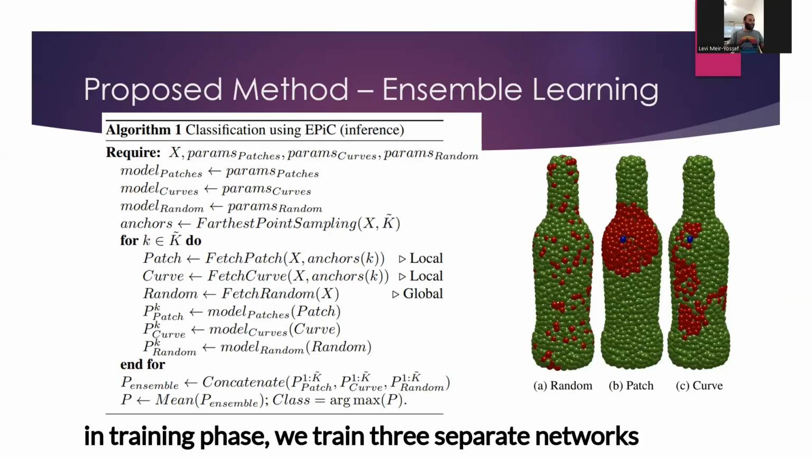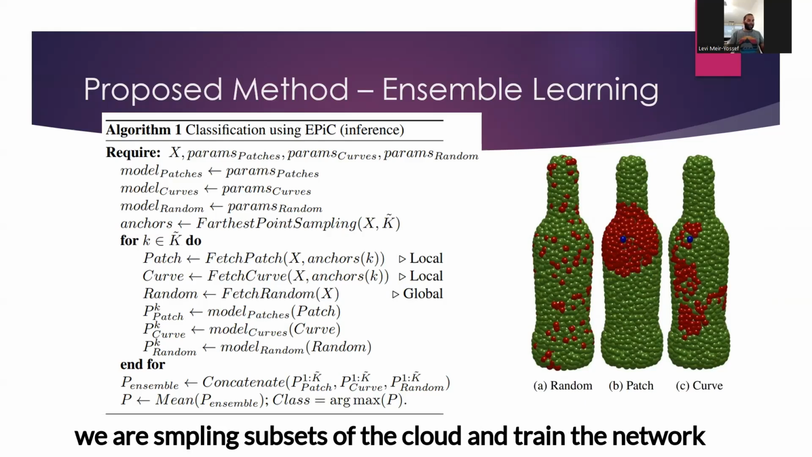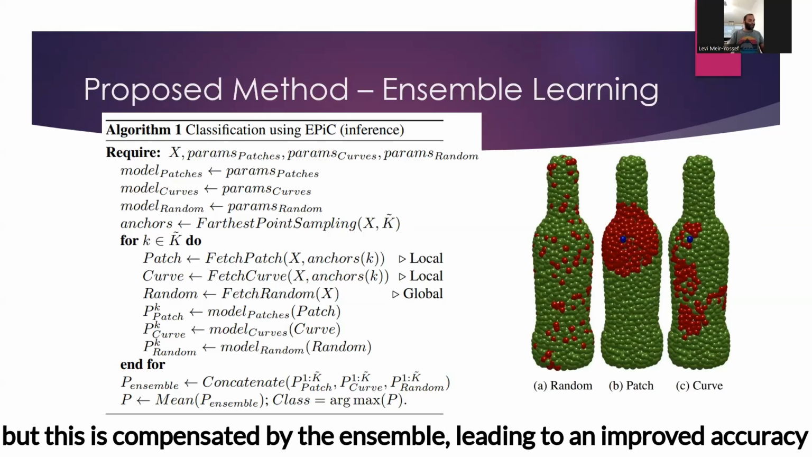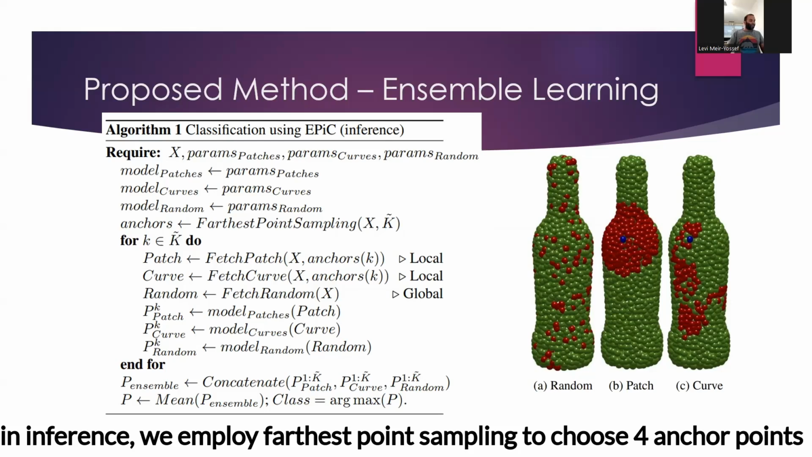In the training phase, we train 3 separate networks, each dedicated to one of these sampling strategies. We are sampling subsets of the cloud and training the network on much harder tasks. Therefore, the overall accuracy is degraded, but this is compensated by the ensemble, leading to an improved accuracy over the vanilla network performance. In inference, we employ farthest point sampling to choose 4 anchor points.